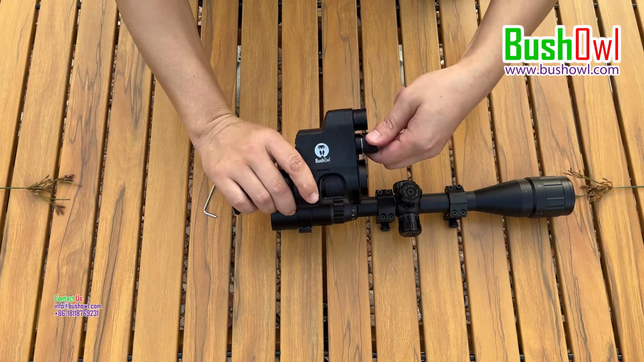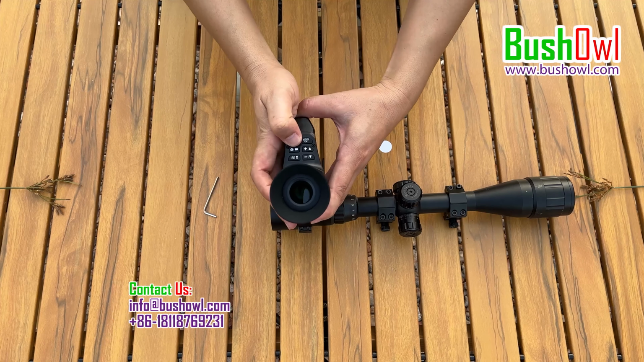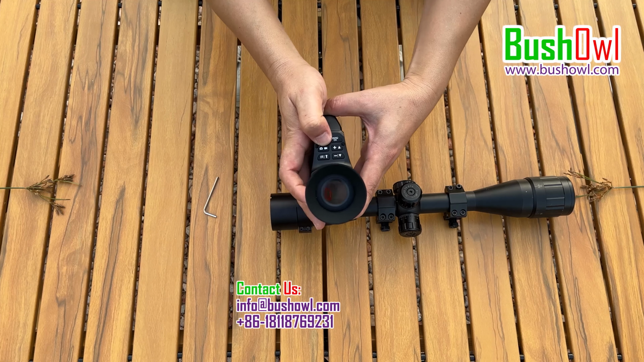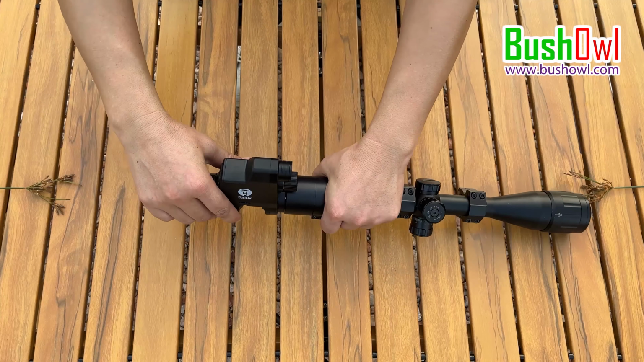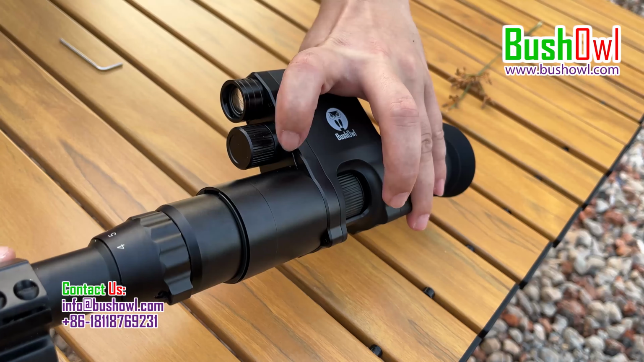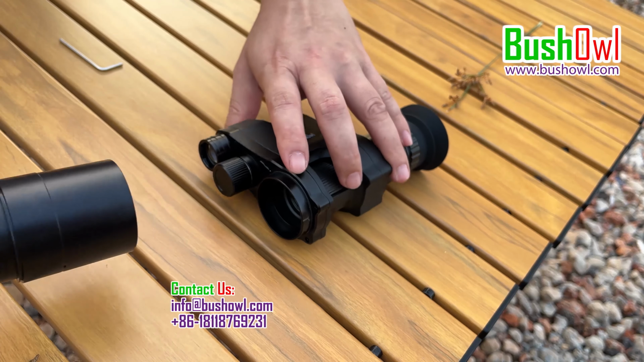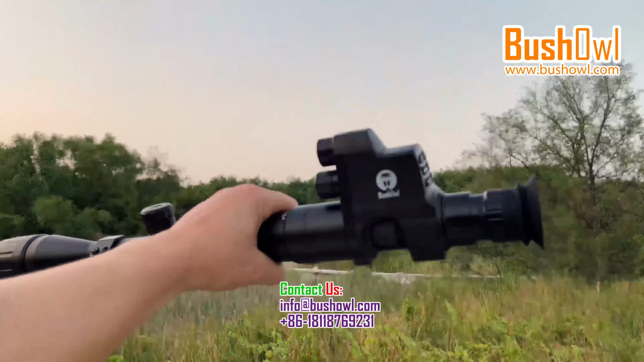Remove the insulation foil in the cap of the battery compartment. Short press the power button to turn on the night vision camera. Match the notch on the adapter with the torus on the night vision camera. Twist 45 degrees till you hear a click. Then it is locked. To take off the camera, you should press and hold the fixing button on the camera and twist the adapter.